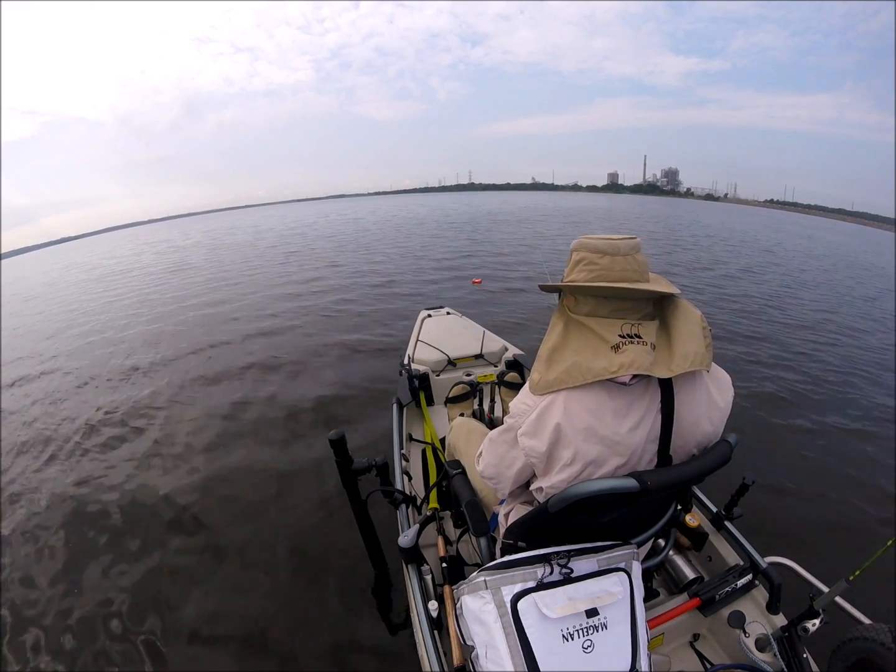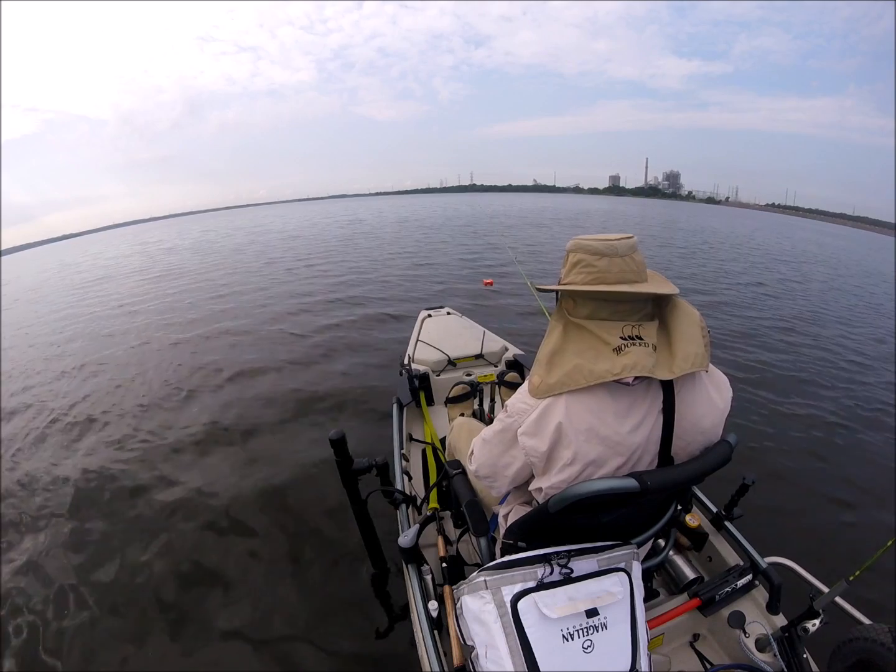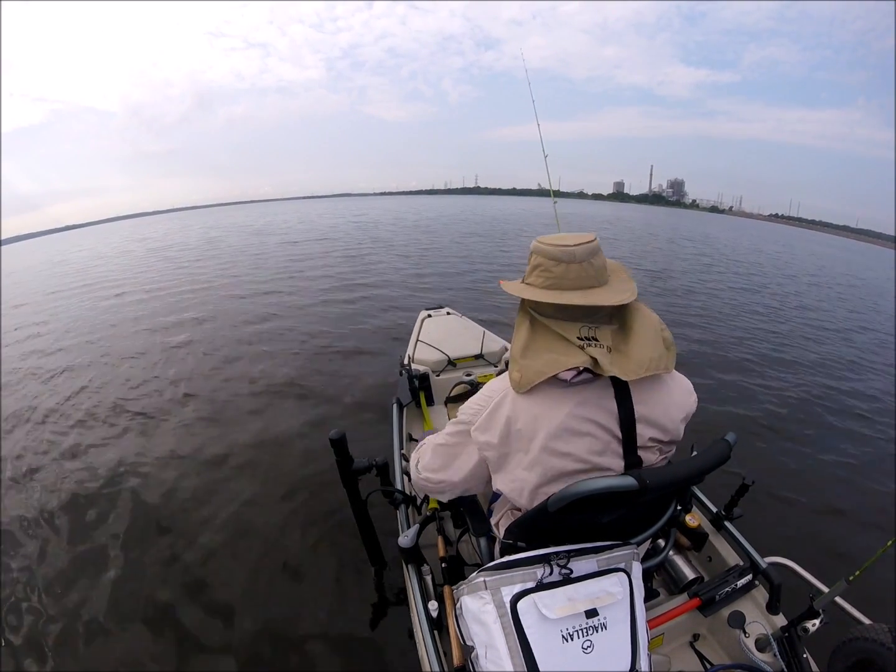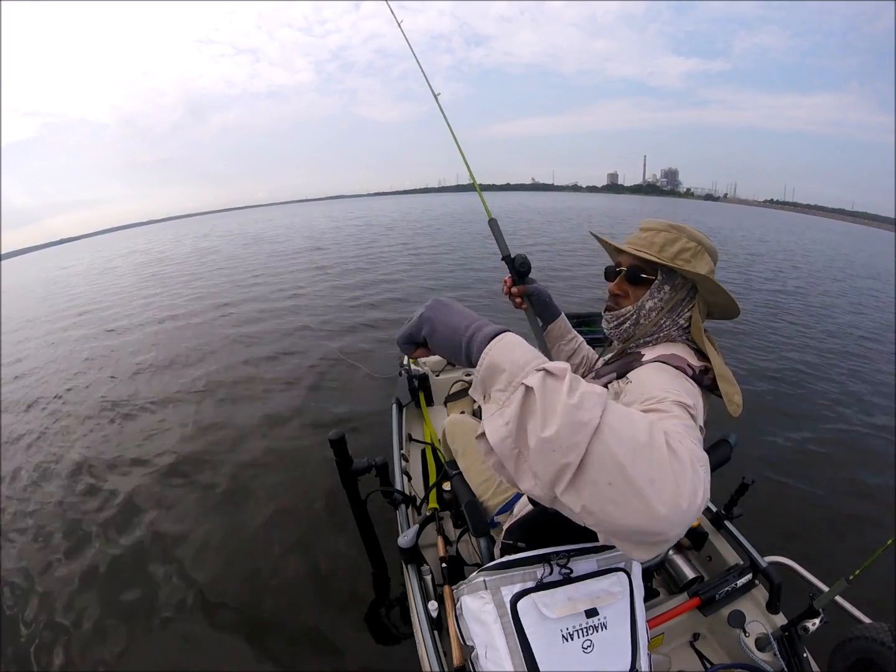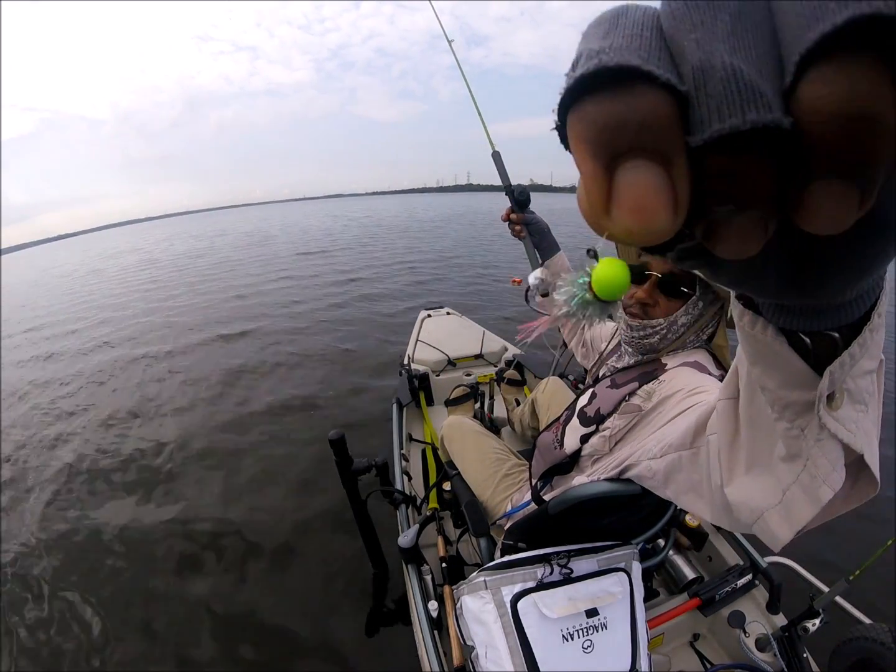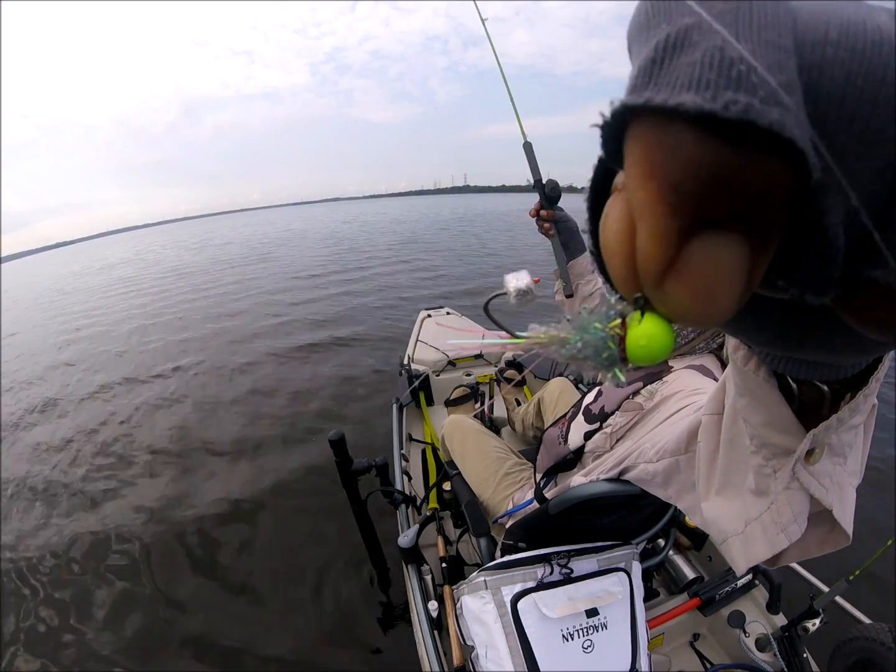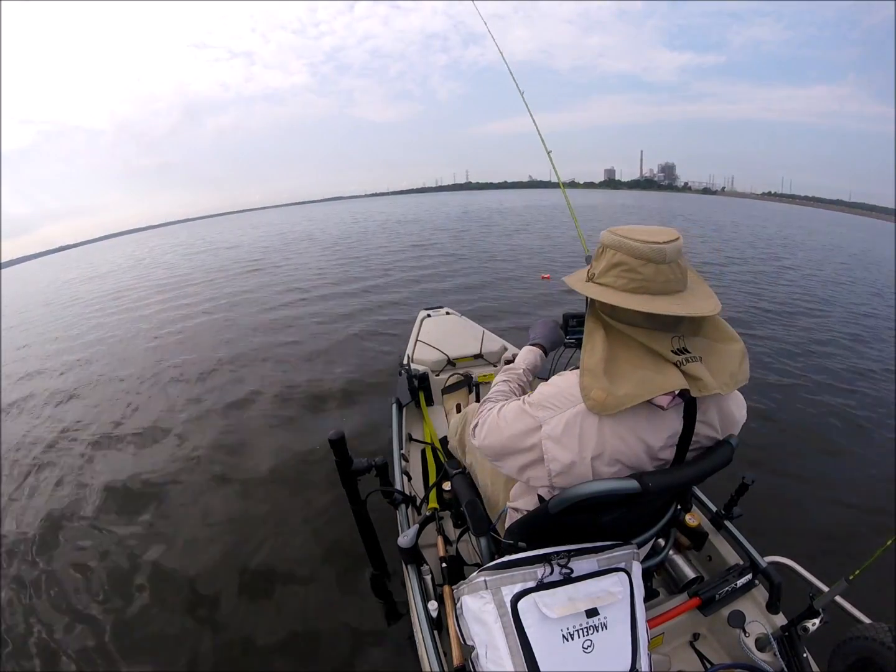But I'm using a real neutral color pattern, nothing real aggressive this morning. Small bait, that way if they're finicky they'll want to eat it. But that bait, Osa was saying, every time I drop it they just run up there to that thing.